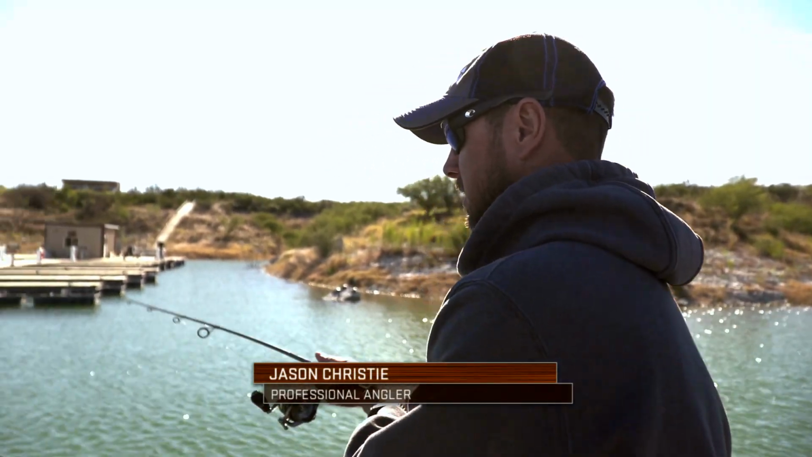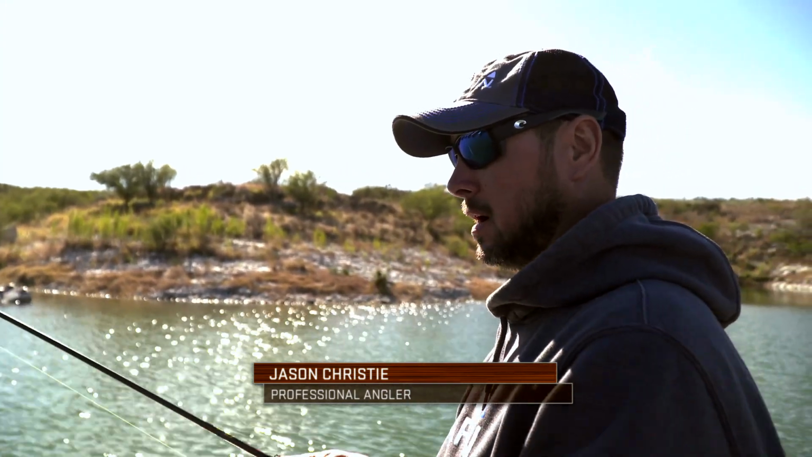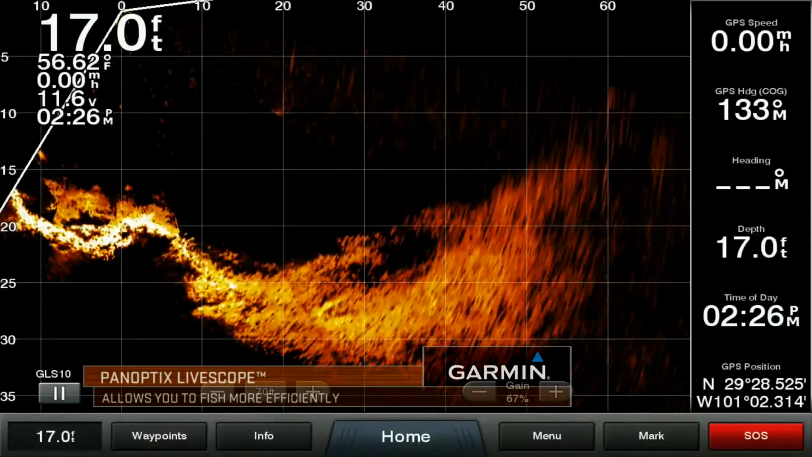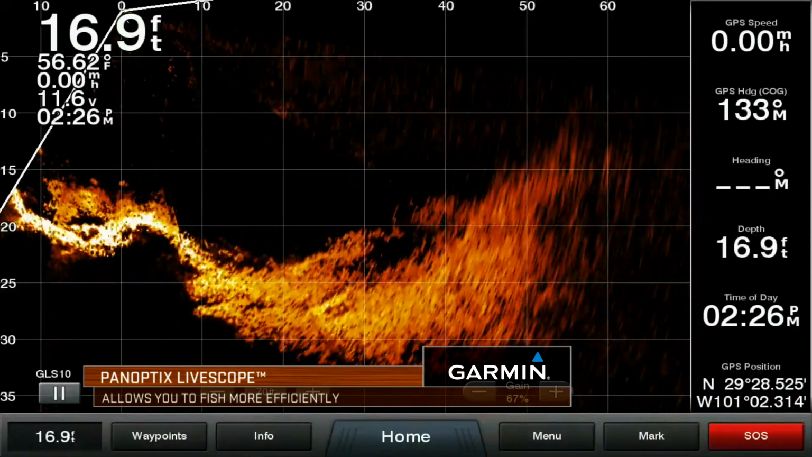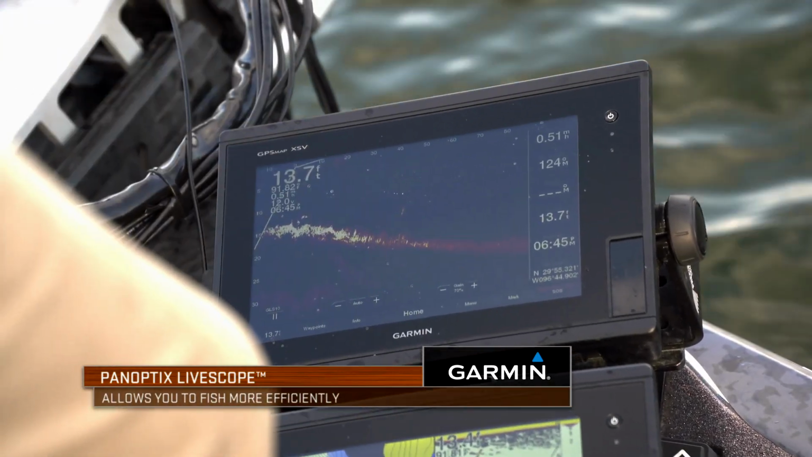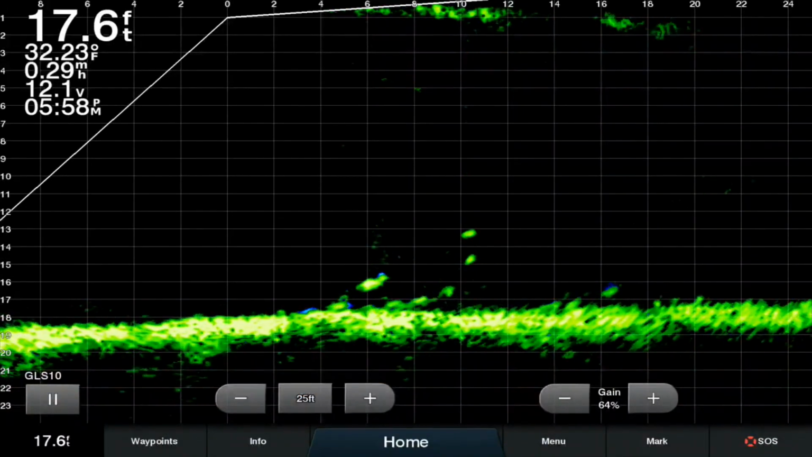The key word for LiveScope, and I think it's the key word in fishing, whether you're a tournament fisherman or a weekend fisherman, is it makes me a lot more efficient. I'm able to move a lot faster and cover so much more water and know exactly what's down there. Now with LiveScope, it's going to be so detailed. I can tell by looking on that graph that those are bass or other species, catfish, or a lot of these other what we consider trash fish that are non-target species. Now I'm going to be able to dial in on those bass.